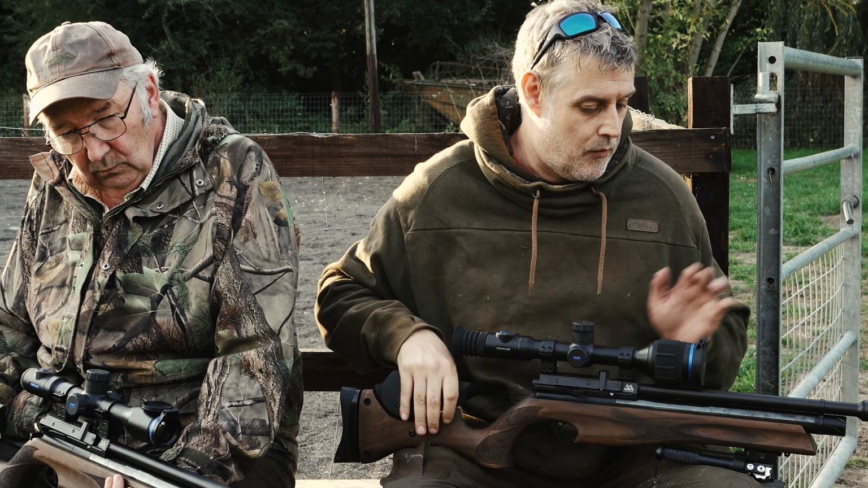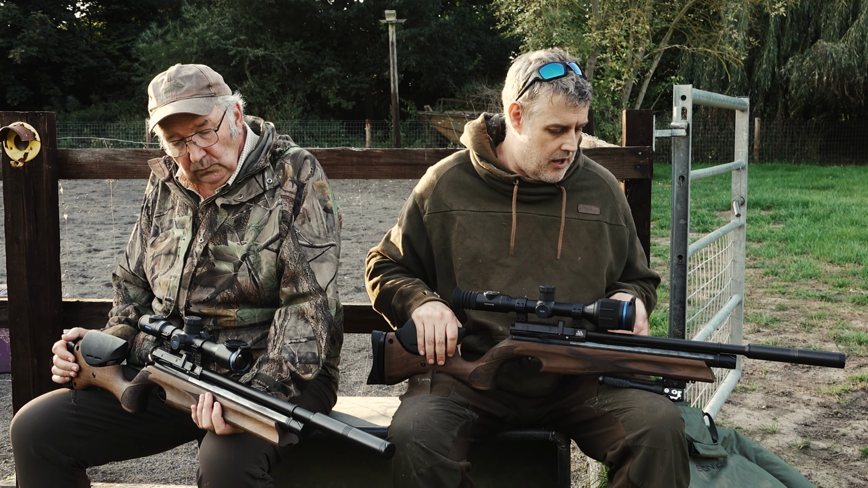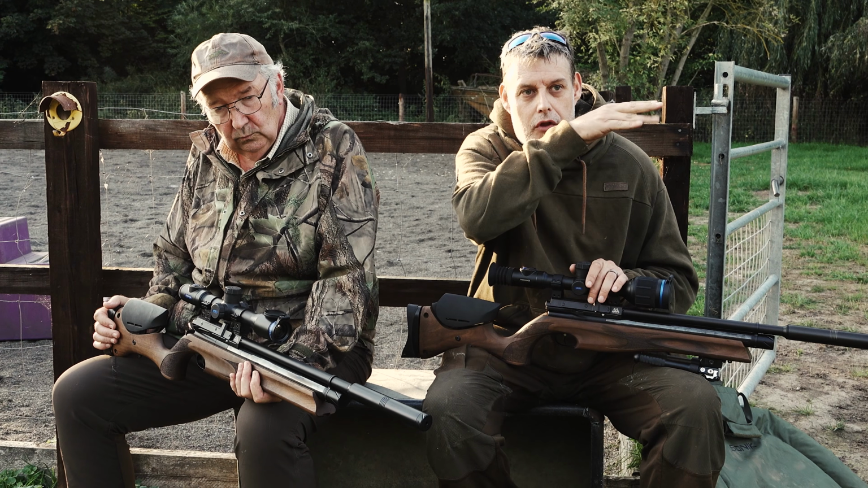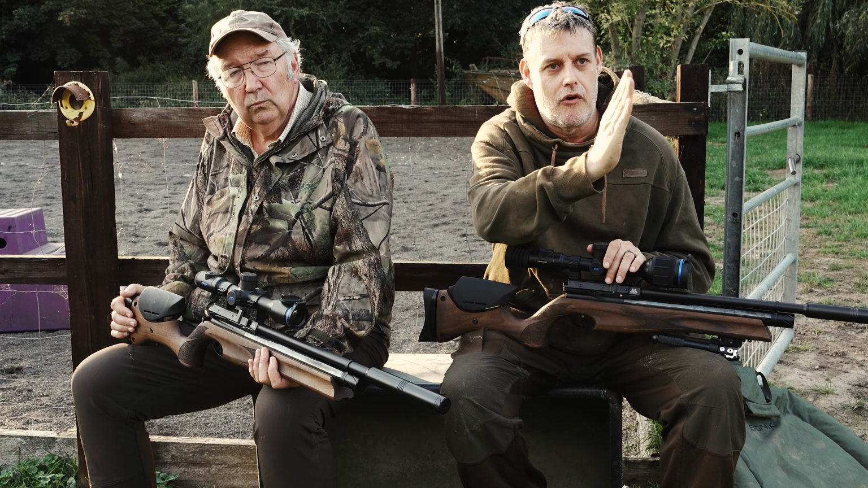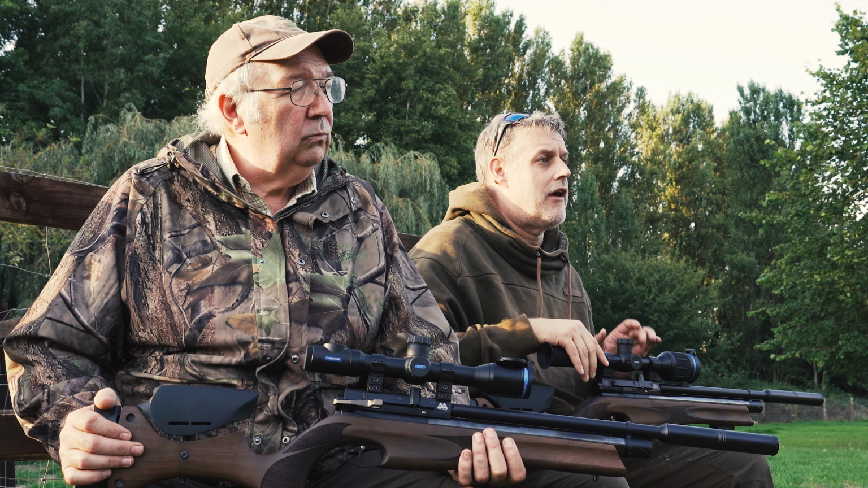Now ideally, we were shooting off bag yesterday. If you can stick it in a vise, even better, or just try and shoot off a bag or a bipod like I was doing. Once you take your first shot, you then move a red crosshair that's also overlaid on the main screen. You move that across to where you shot, and then you hold that side button in for 2 seconds,